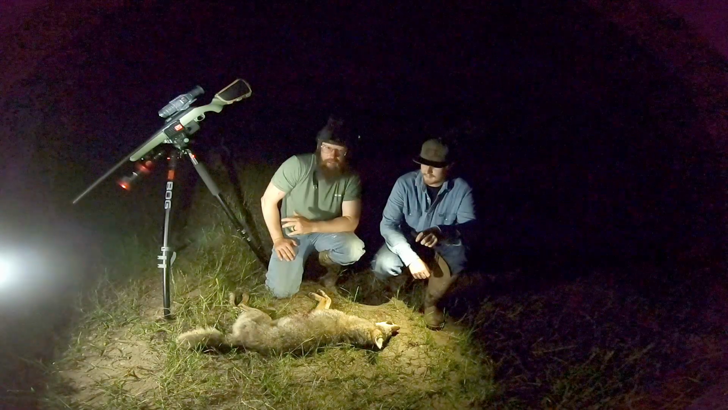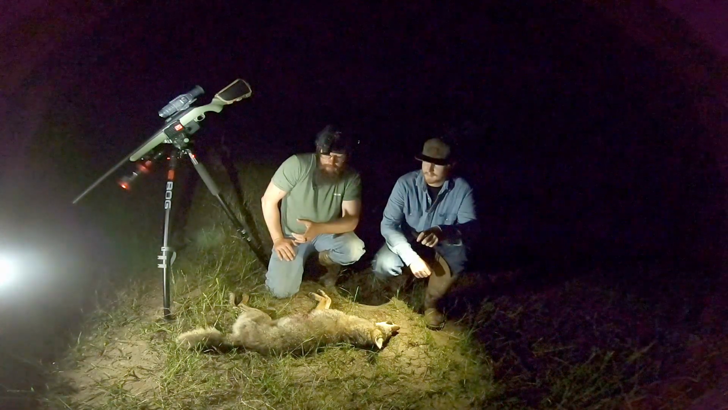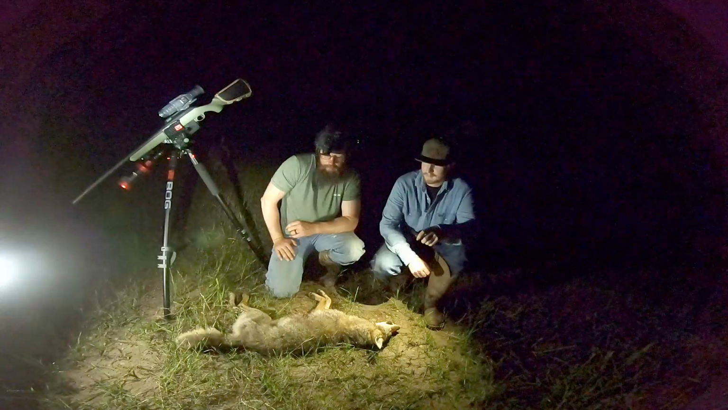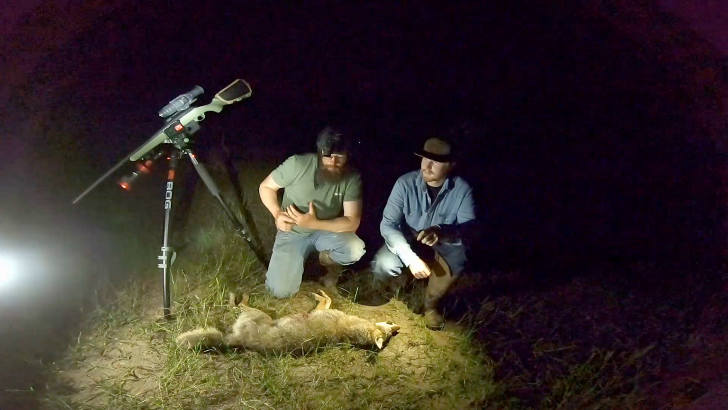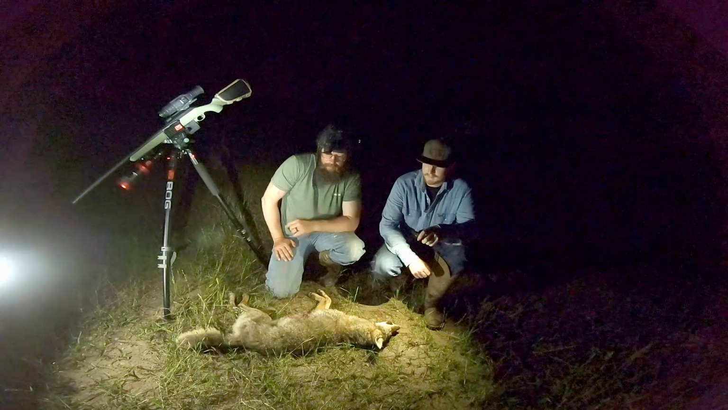And like I said, I talked about the 55 grain V-Max, and I just don't want to mislead people into thinking that it's not going to do any pelt damage. We found out it will. So hopefully we'll get a report from him this weekend saying how that 204 does, though their hides are no good right now anyway, but at least we'll know for next time.